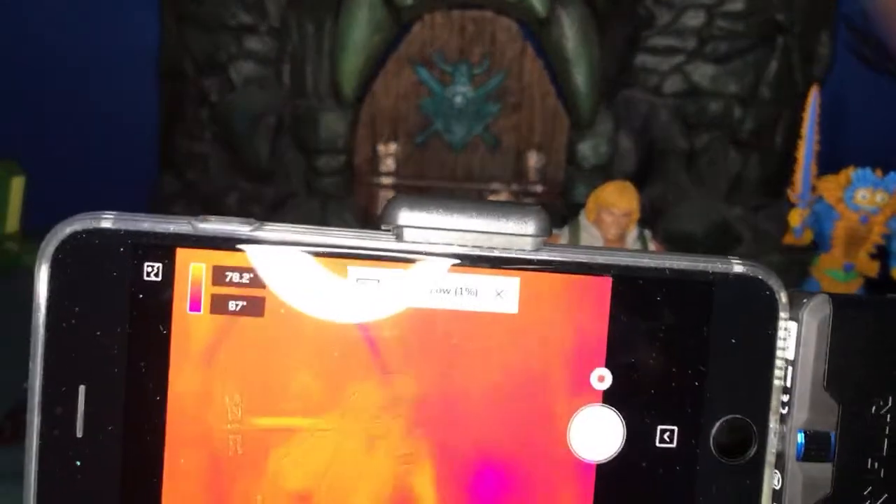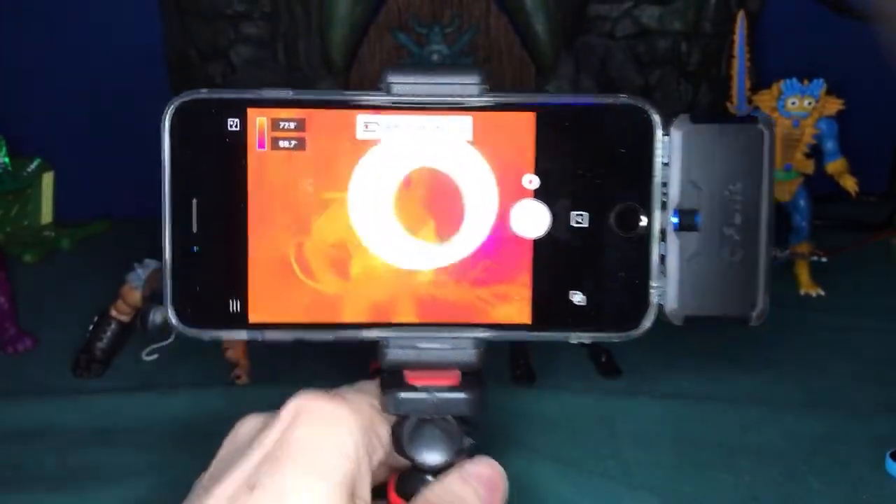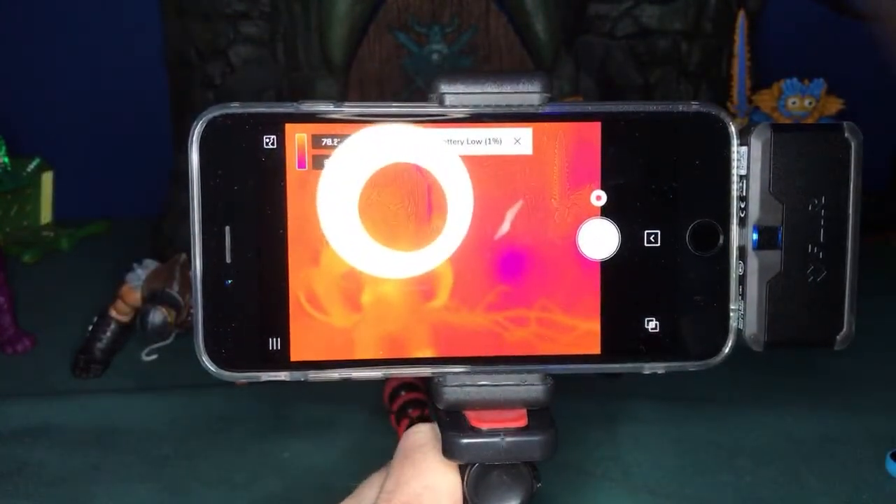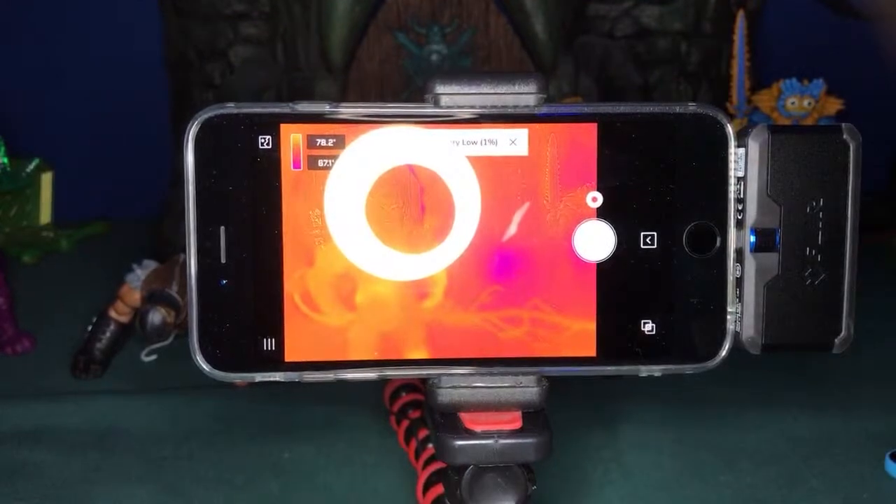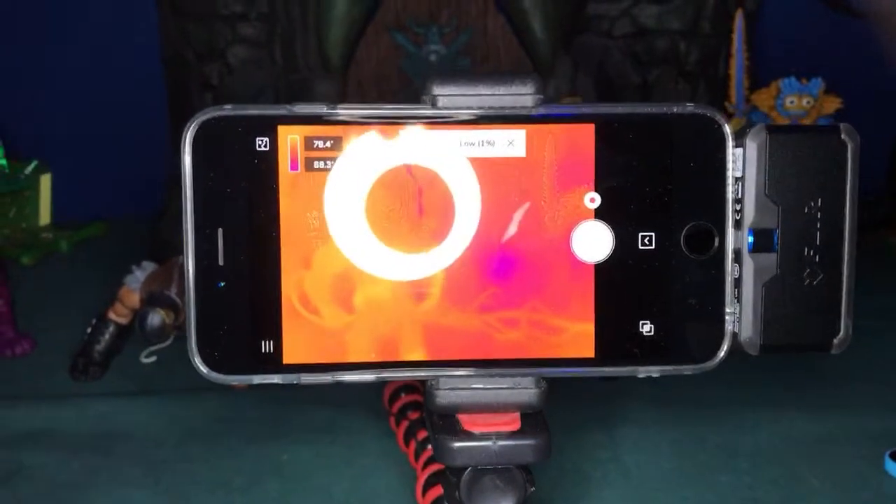Anyway, fun stuff. Sorry, you guys, I'm going to cut this short because my battery is dying in my thermal camera, but I just wanted to see what it would do with that blast, if you would actually be able to see a ghost or not. And I guess technically you would if they existed and if they made the air cold around them like it says. I'm surprised. I didn't think you'd be able to. You know what? Let's just do it one more time while I still have battery power. Because that is just crazy.